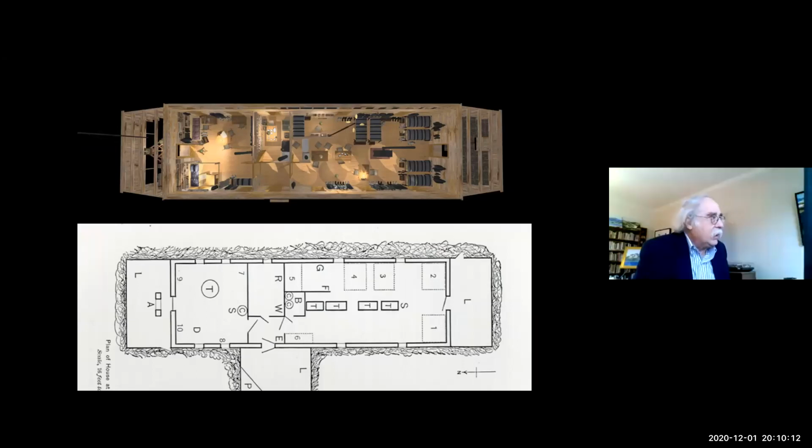We also model the interior space based on text and drawings.